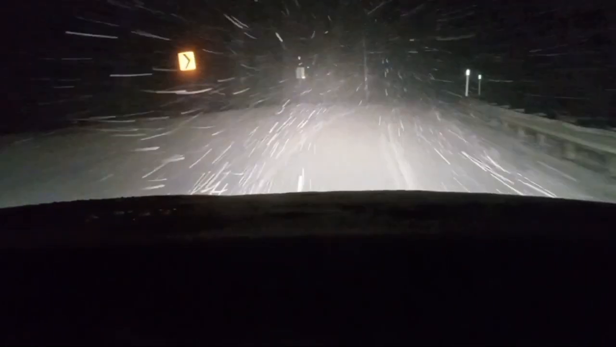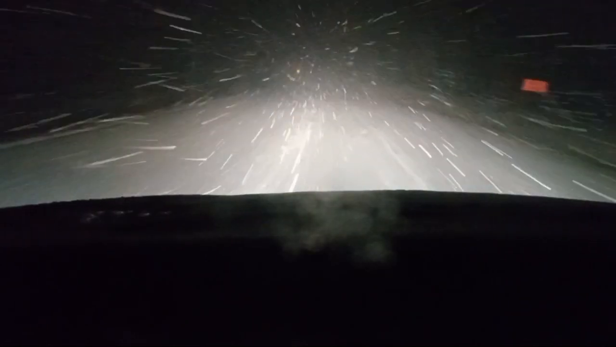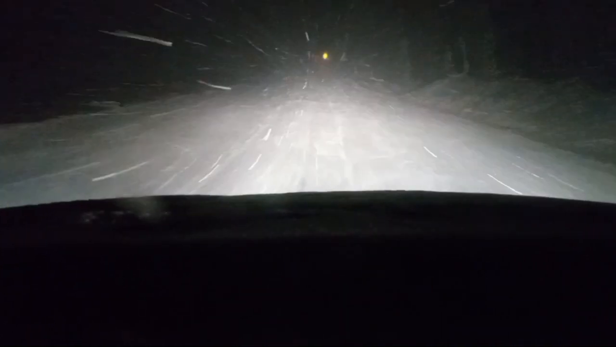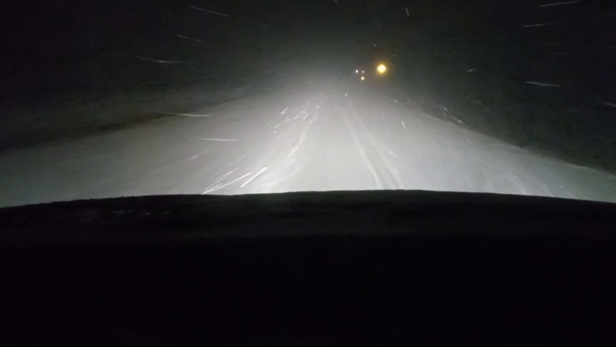And up here, I've got a frost heave. You might be able to see the orange sign on your right, frost heave. A lot of people hit that when it's slippery, and it throws them right off the road.